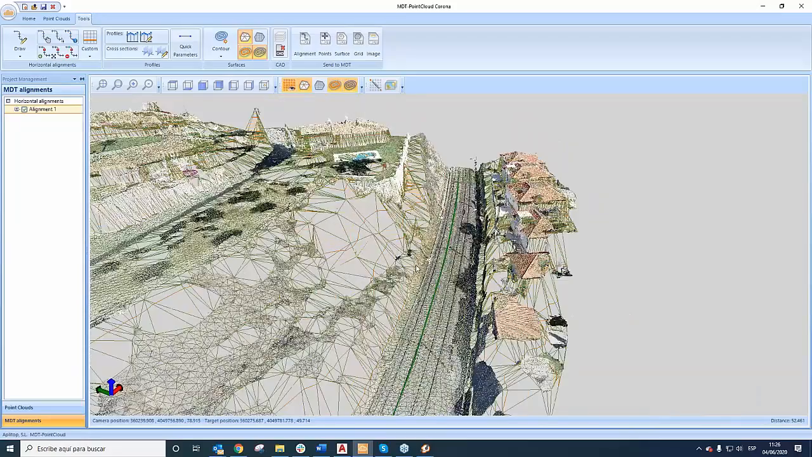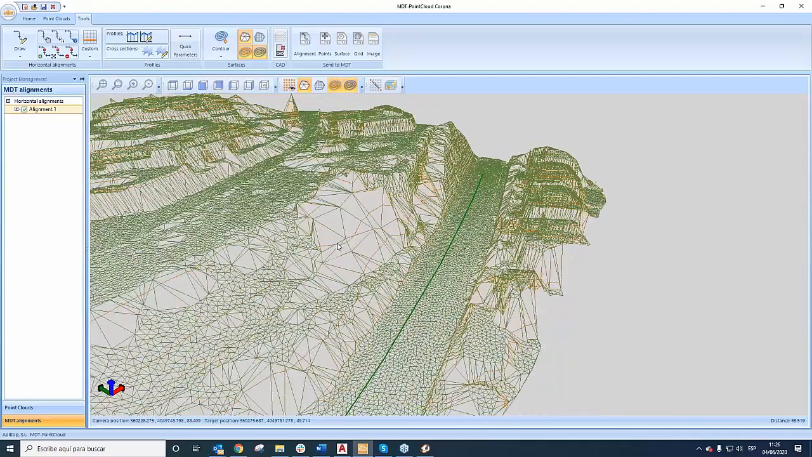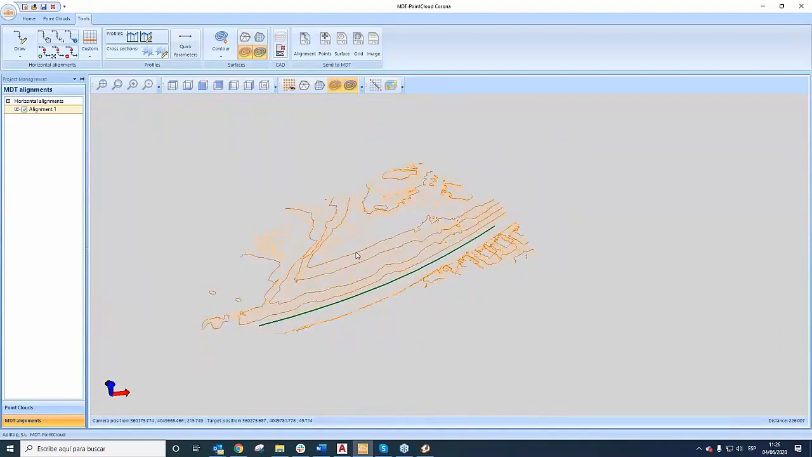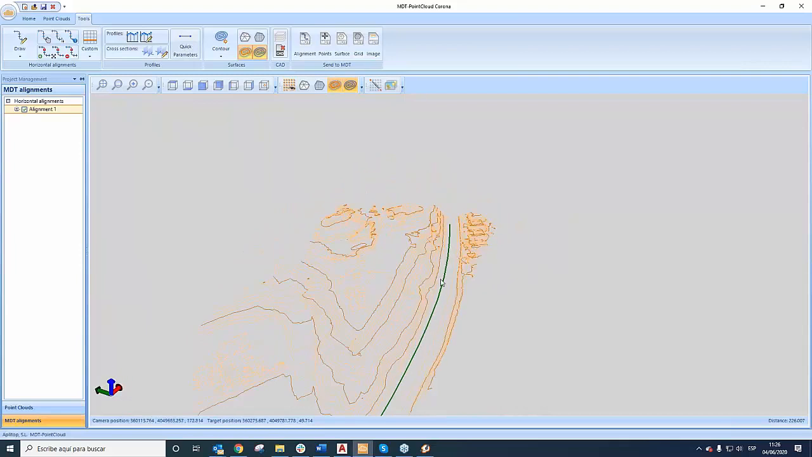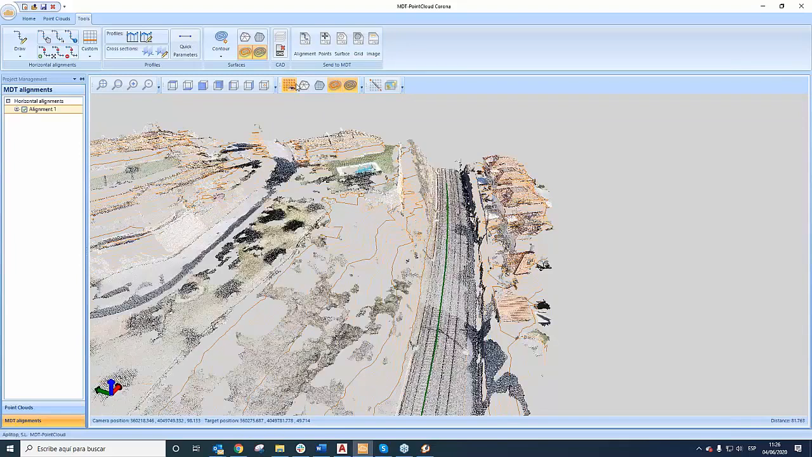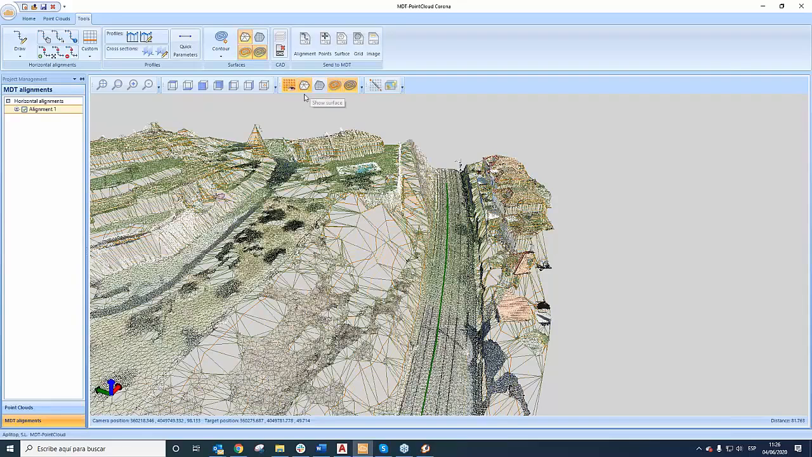We can also show only the contour of the work. Now I'm going to send this triangulation, this surface, or this grid to MDT to get the profile and compare it with the other one.